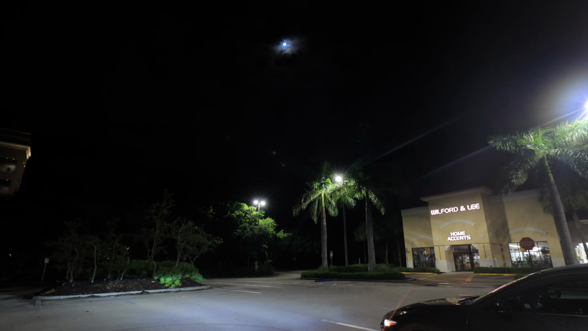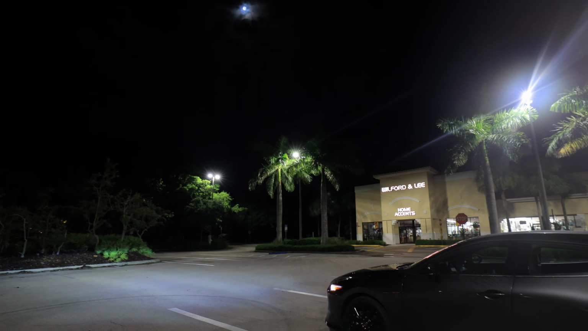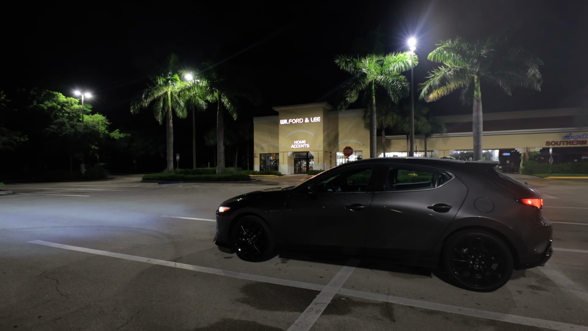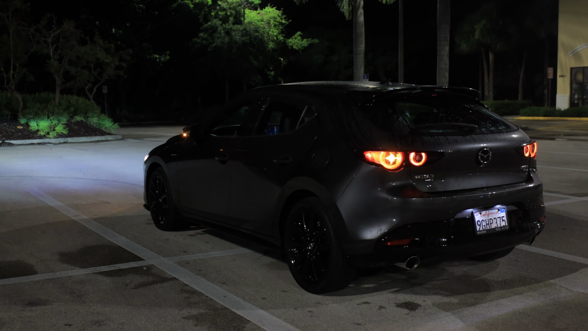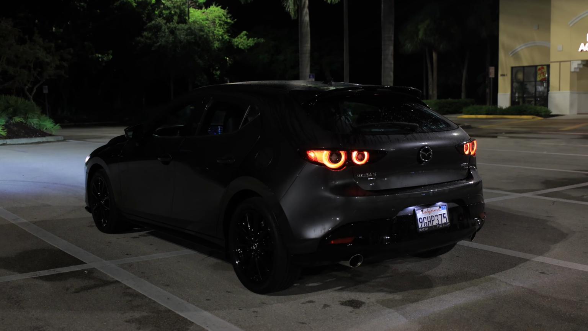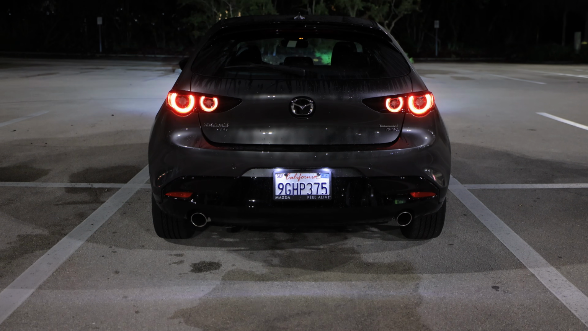All right, as we come to the back, Mazda doesn't skimp out here. Give this car really nice rear lights, very premium. It looks pretty much like no other car in my opinion. You might be able to say, hey, those are kind of like Skyline lights a little bit, or GTR lights. But I think it looks very unique.